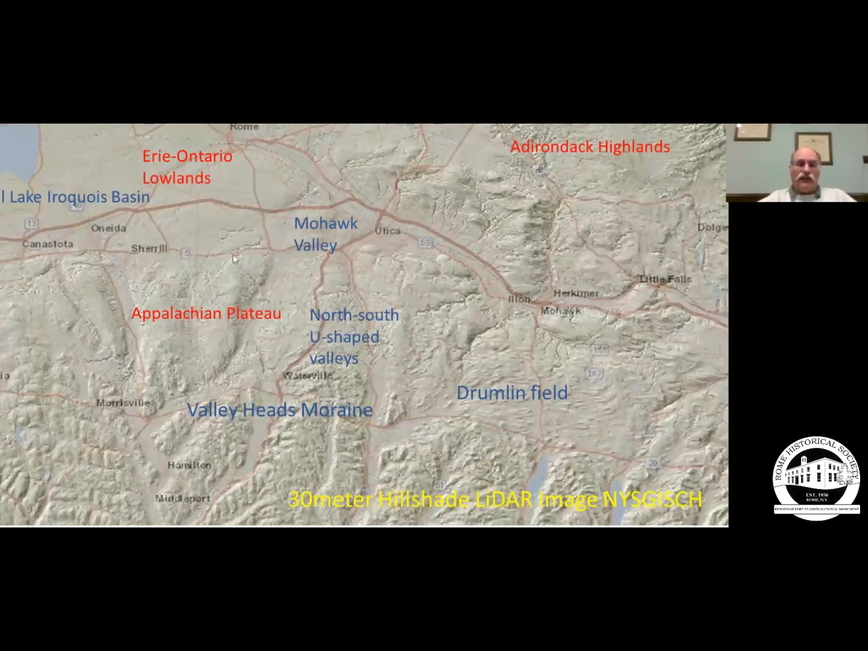And then to the south of us, the Appalachian Plateau and the Valley Heads moraines mark the drainage divide between water that goes down to the Susquehanna and water that flows northward into either Oneida Lake or Lake Ontario. Over in the eastern part of the study area, there's a large drumlin field. You see all these little lumps and bumps that are all kind of oriented from right to left. That's the drumlin field, and you can see that on the 30-meter. We're going to look at it in a lot more detail.